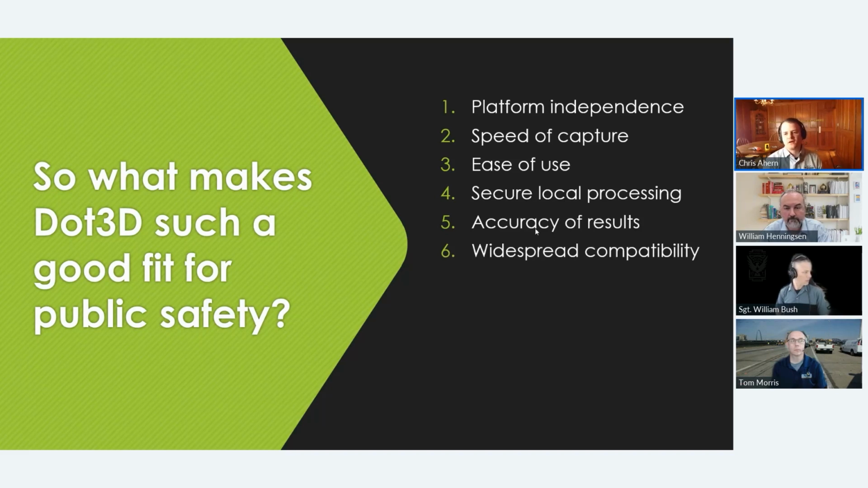Number 6 is our widespread compatibility. So our goal is to make this a platform that can stand on its own. Dot3D is delivering a lot in its own right, especially for new users just getting into 3D. But it's also made to be highly compatible on the front end and the back end with everything else you have going on in your organization.